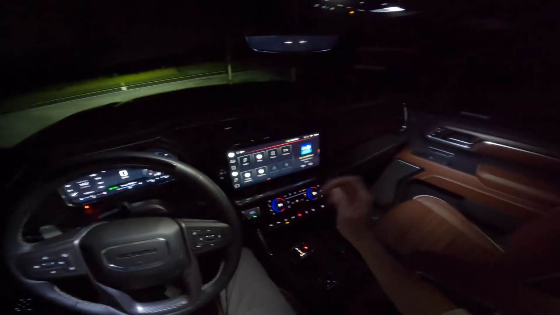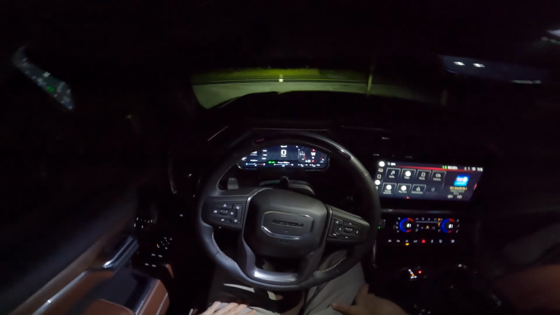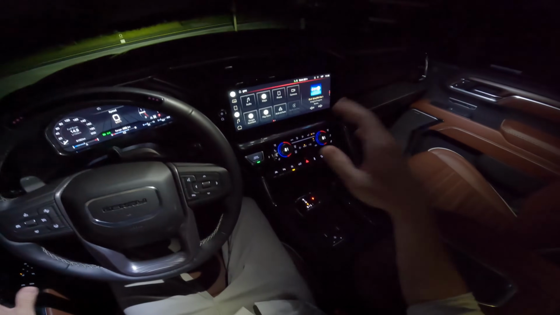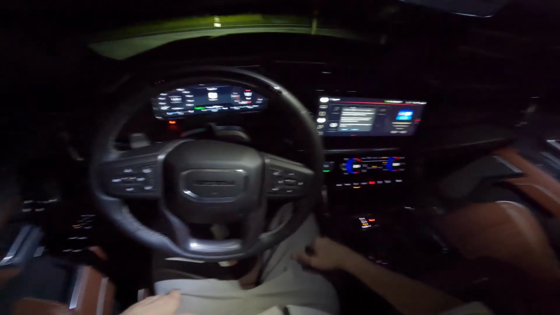Welcome to GC Cars. My name is Eric and today we're going to take a night POV test drive in this 2022 GMC Sierra Denali Ultimate. That's the new top trim in the GMC Sierra range. Before we do that though, let's go for a quick look outside because this was refreshed inside and out, right?